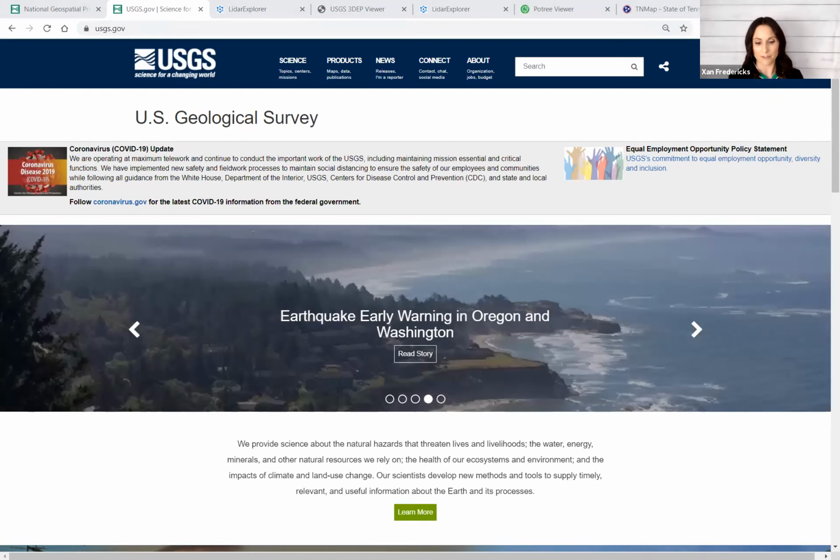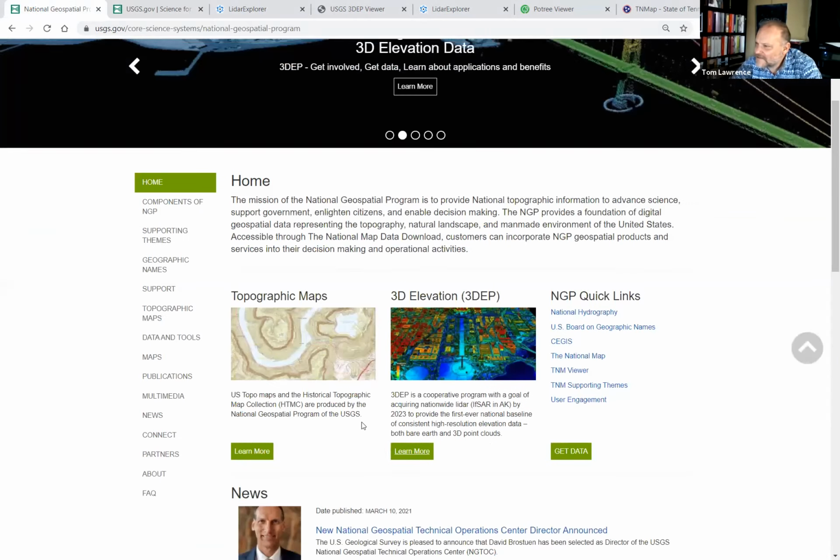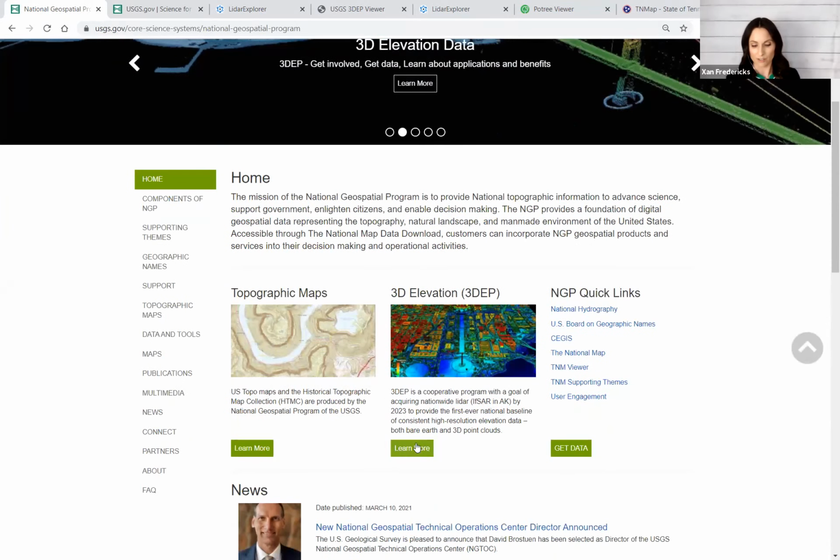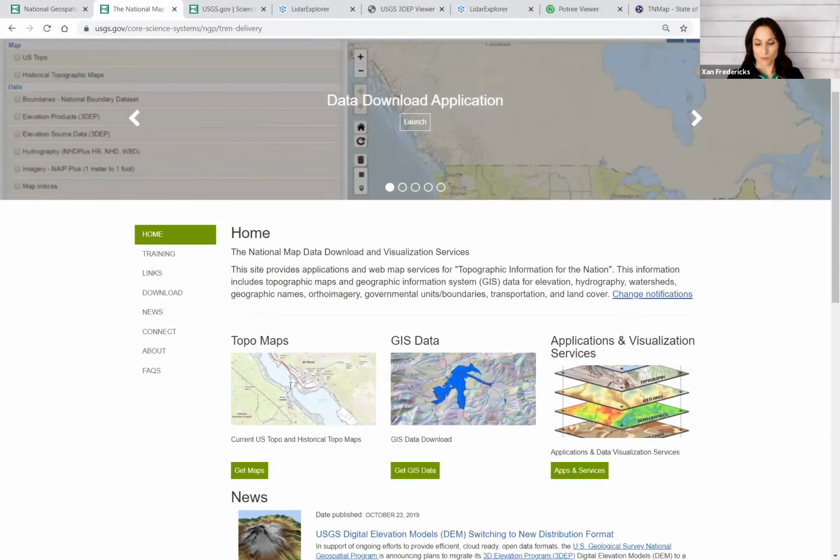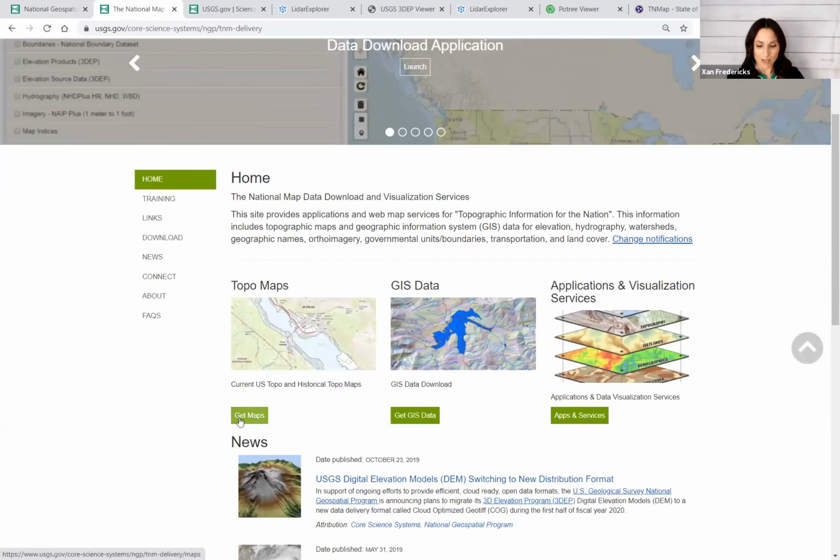So if you start from that 3DEP page. Okay, I'm at 3DEP. Yep. And then that's where you can go into the learn more. And from the left, the data download and visualization, the access data. And that's where you can get maps, you can do the GIS, you can do the apps and services.